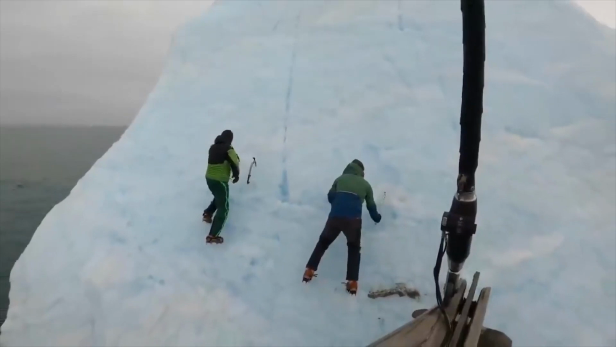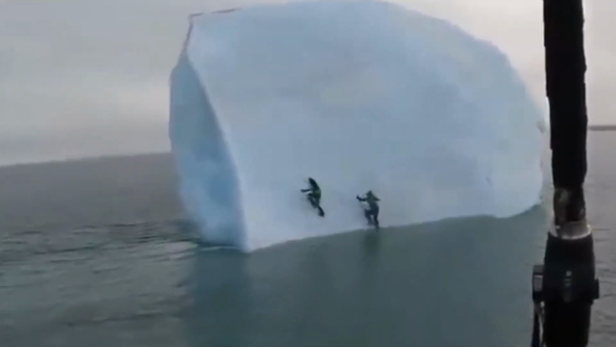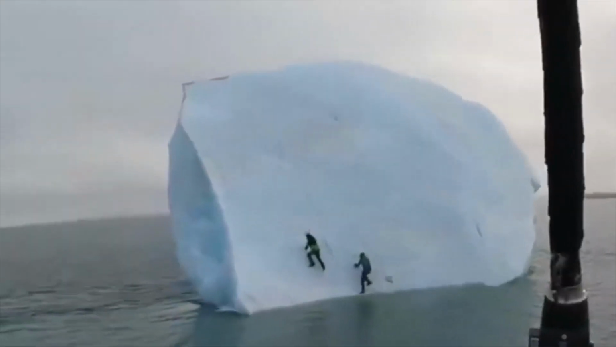These thrill seekers thought it would be a cool idea to climb a giant iceberg, but things quickly went south when a massive chunk of ice rolled over on top of them. Talk about a chilling experience. Luckily, they managed to escape with their lives, but let this be a lesson. Sometimes it's best to just stay on solid ground. Don't you guys agree?